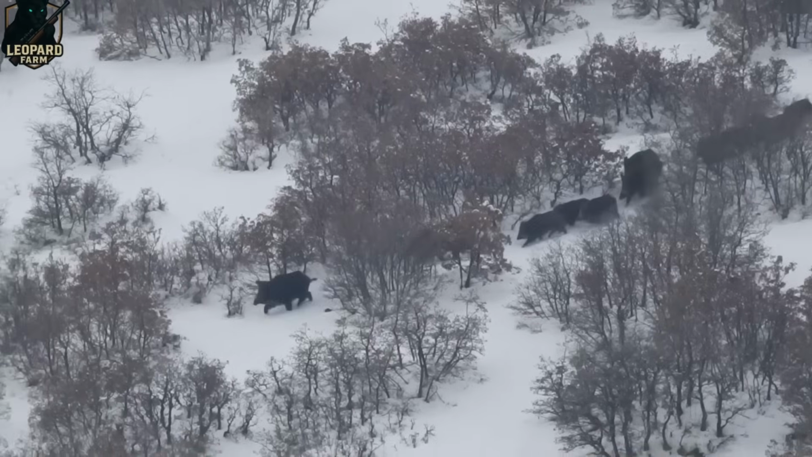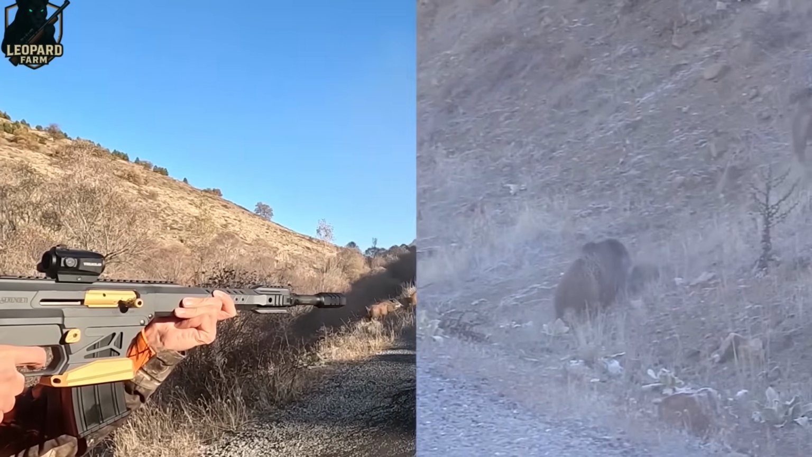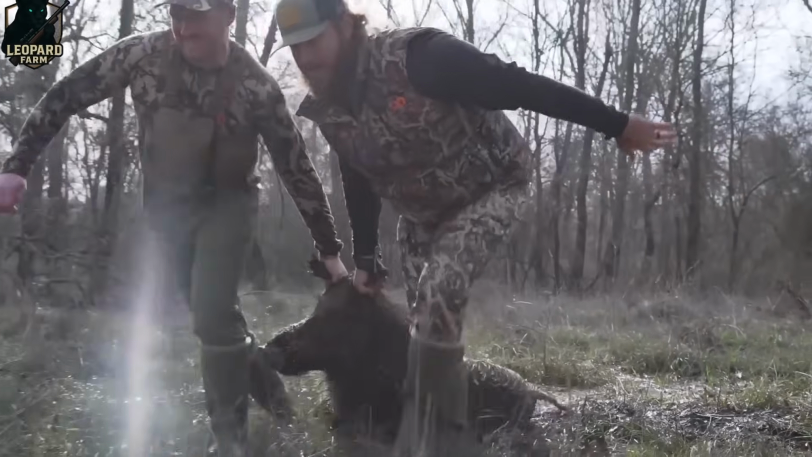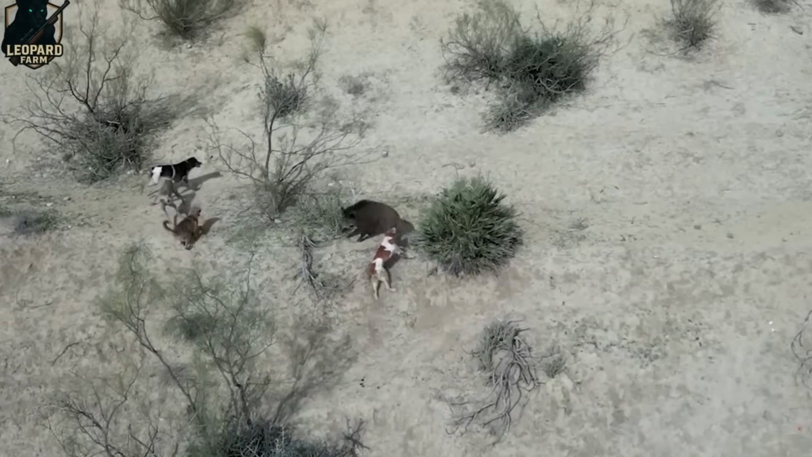Then, from a rocky ledge high on a mountainside, our team spotted something rare, a wild boar with a striking, unusual coat. It darted through the terrain with lightning speed. Instinct took over. I didn't hesitate. I aimed and fired in one fluid motion. Down in the brush below, the action was over.